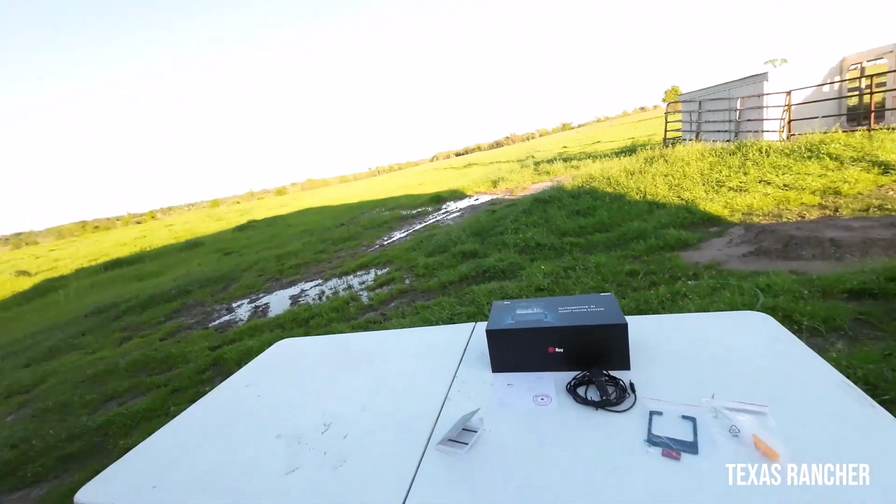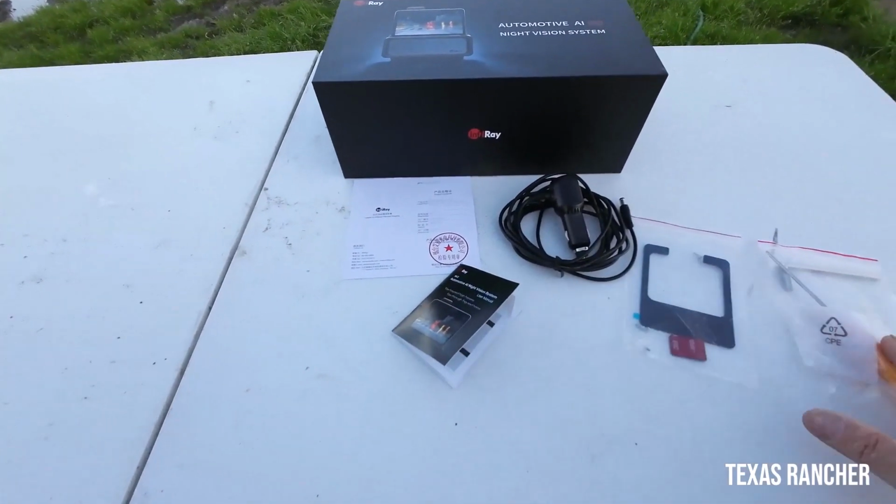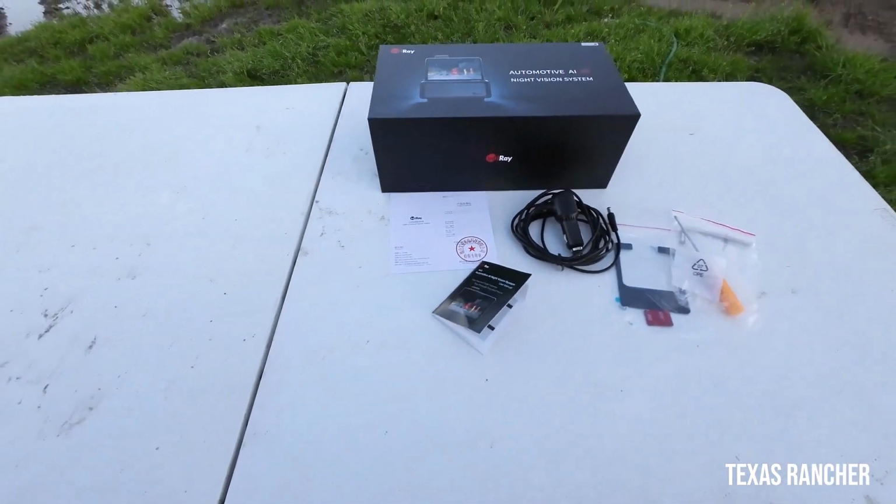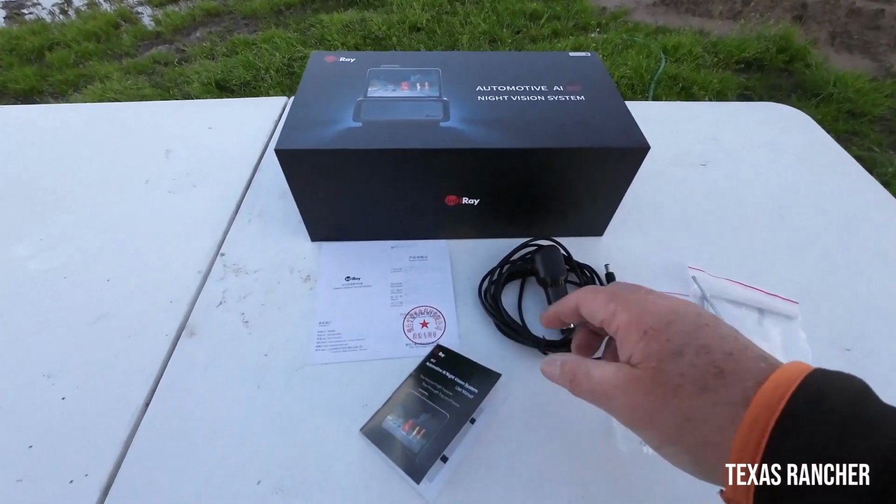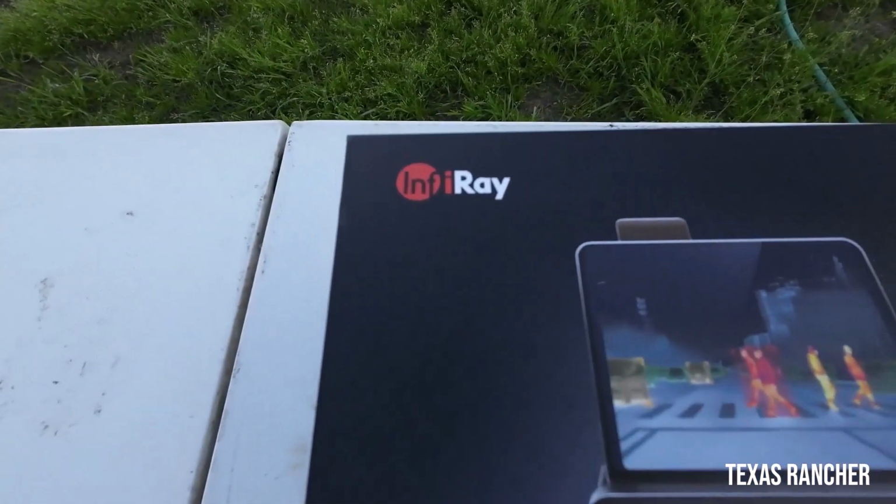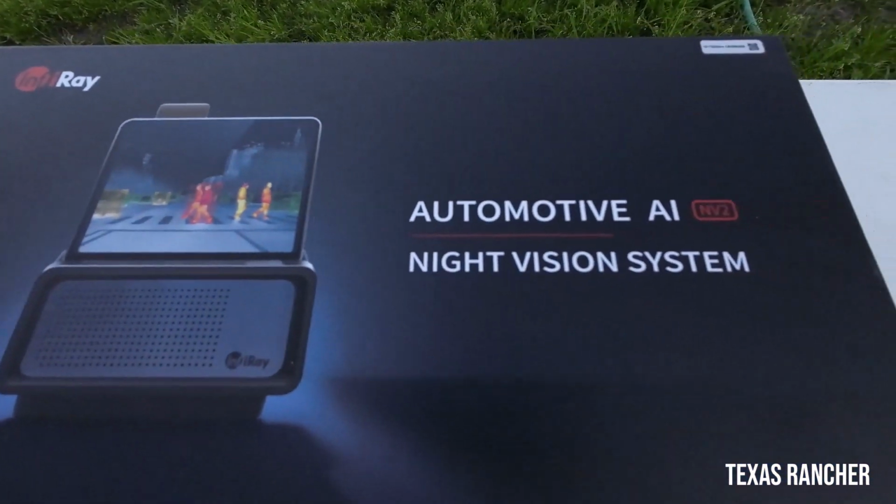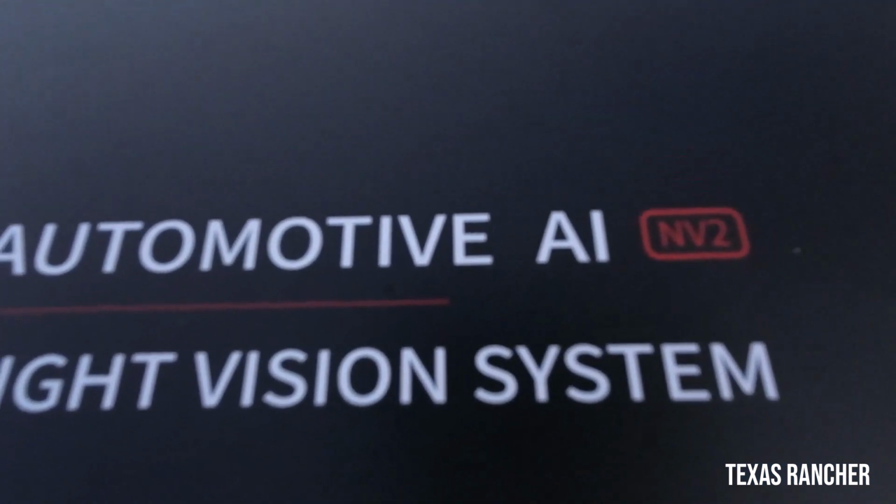So let's go over what's in the box. I have already installed it, so obviously not everything is in here, but I wanted to give you a real quick rundown. So that's what the box looks like. It's really nice packaging. You got the Infiray logo there. Automotive AI night vision system. It's called the NV2.